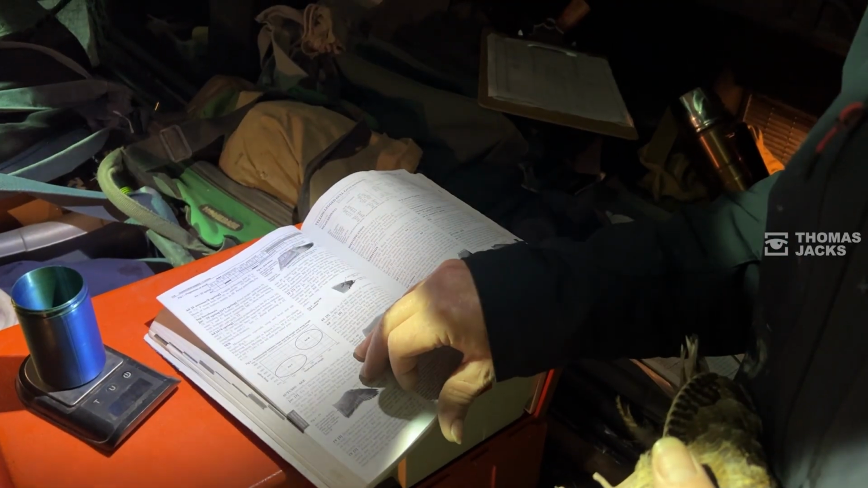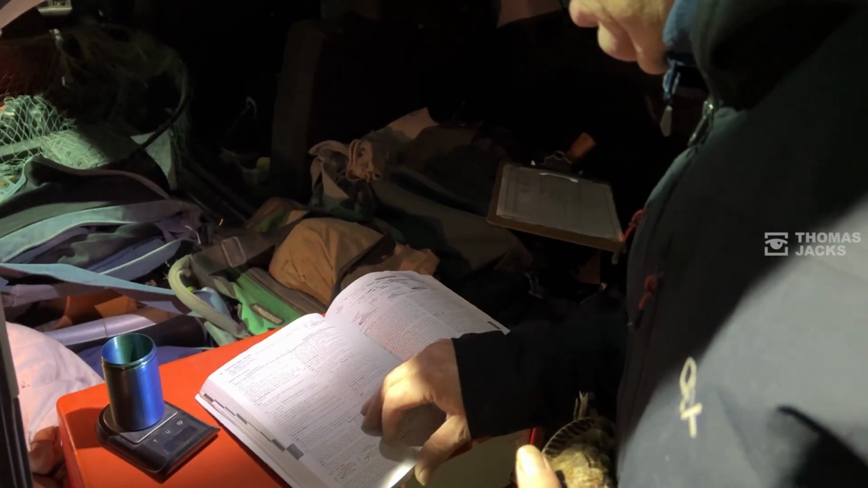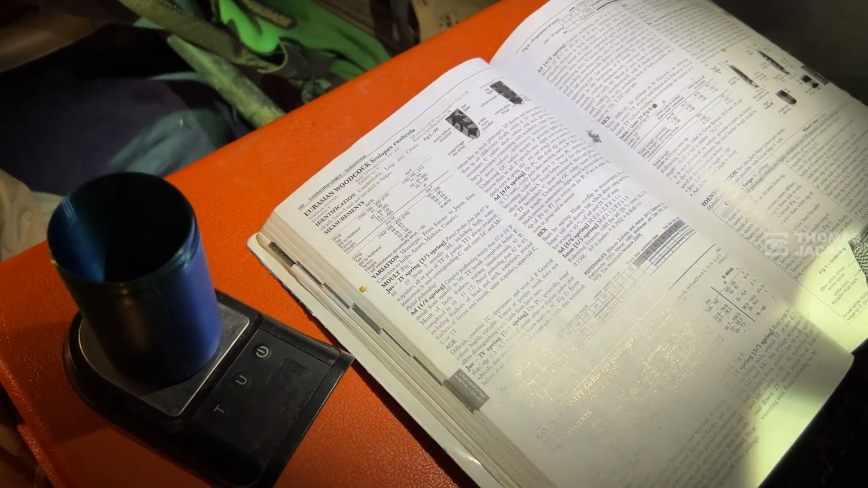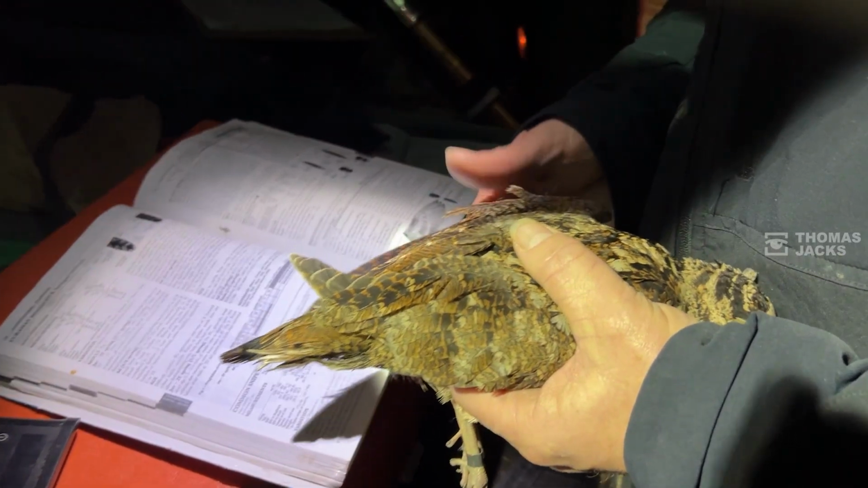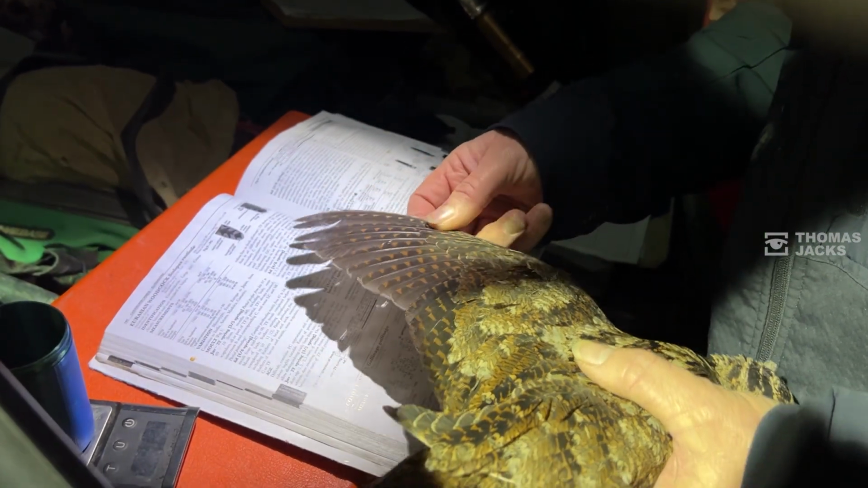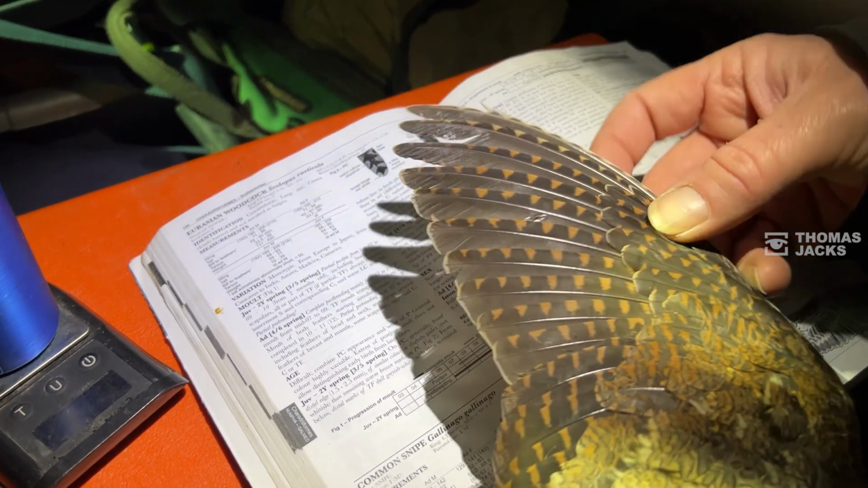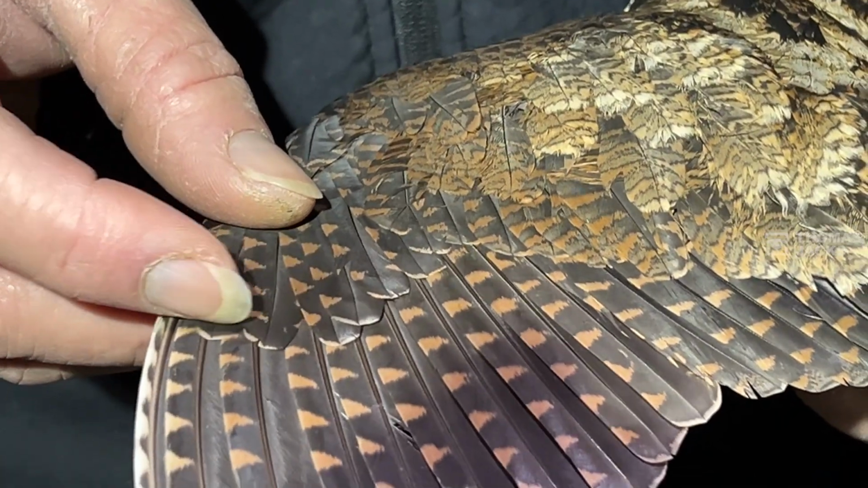Now the bit that I don't know much about, chaps, is aging woodcock, because I only do a few a year. Primary coverts, so we're looking whether it's pointed or whether it's got a flat tip. A phenomenally strong bird, a woodcock, so I take some sort of careful handling. So this one is an adult. You see here, you can see the white pale base there. That's the same as this going all the way across. It's not pointed like that. Yeah. So this is an adult.